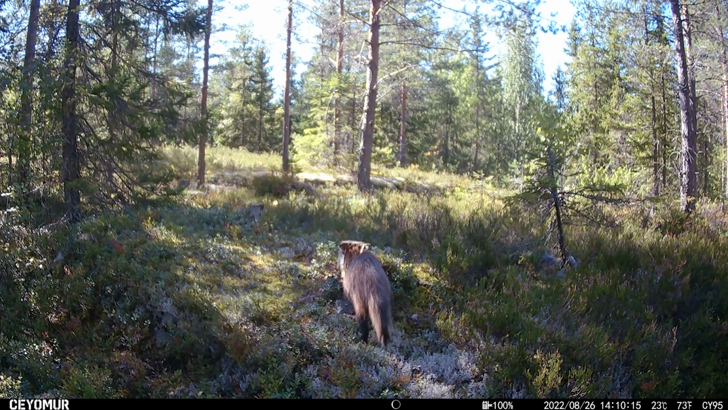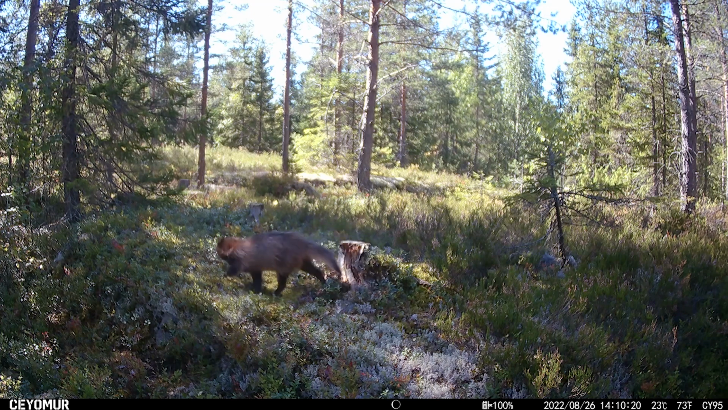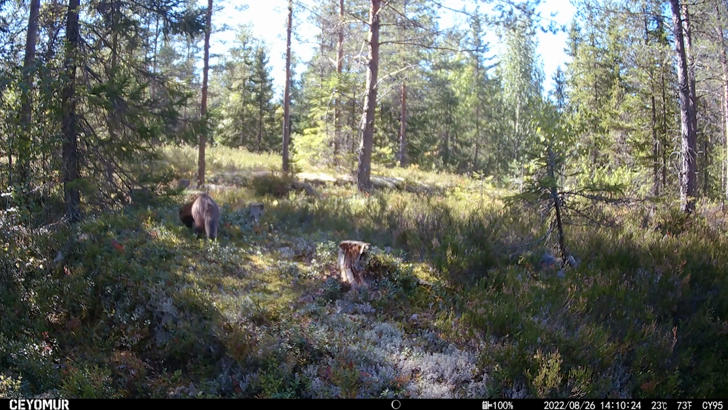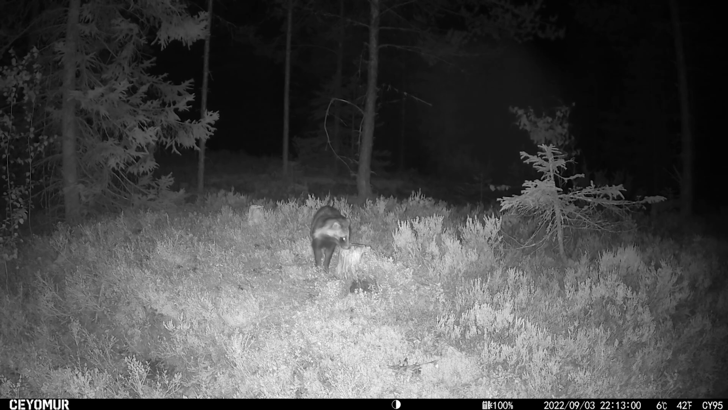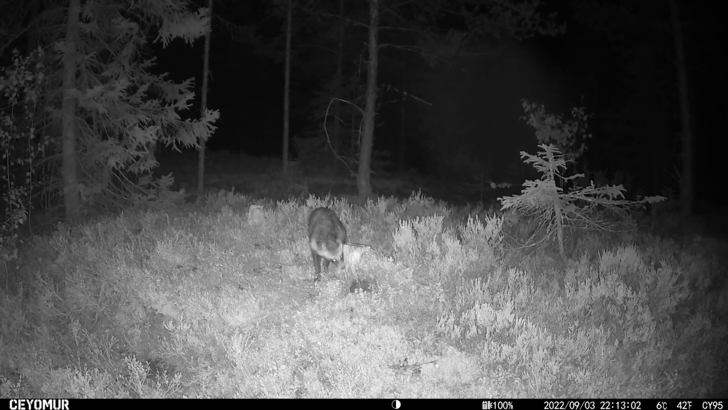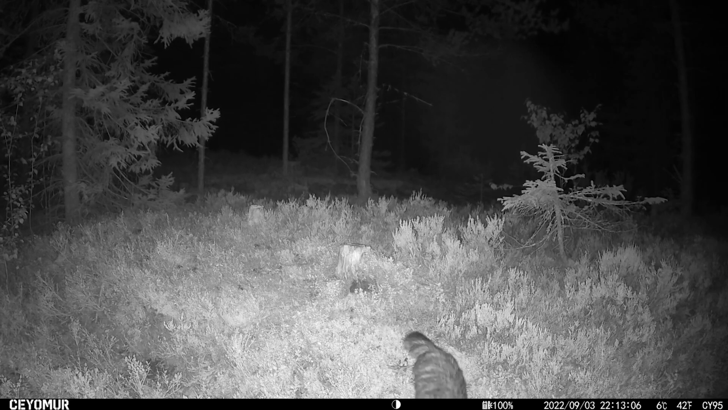Now, who's that in the background? Is that a raccoon dog puppy or another adult raccoon dog? I can't really tell. I think perhaps a youngster actually there in the background. No, maybe an adult. No, that does look like another adult raccoon dog. Here we are again at night. Raccoon dog having a sniff around, marking the post, of course, and off it goes.